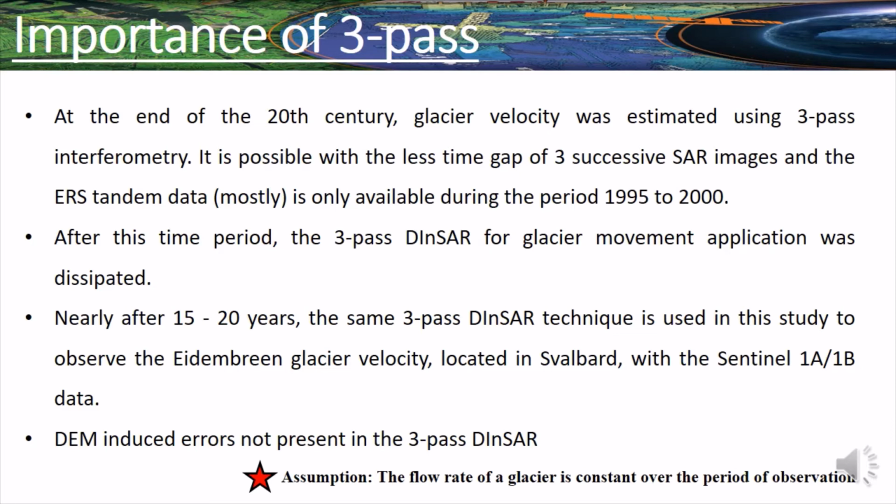But if you look at recent papers, no one has used 3-pass over the last 20 years. Why? Because for 3-pass, the assumption has to be satisfied and there is temporal decorrelation also. In 1995 and 2000, the ERS tandem pair was available, so it was able to achieve these assumptions to generate the velocity map. But later on, no satellite could satisfy this assumption, because the time period was longer.